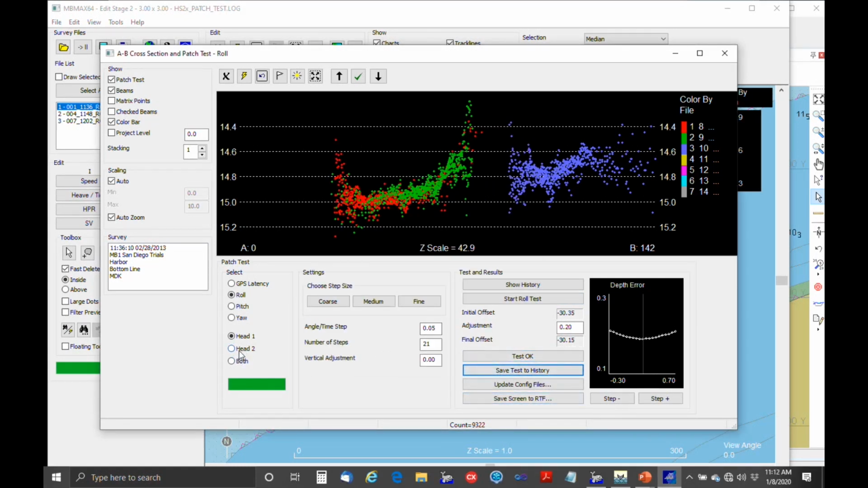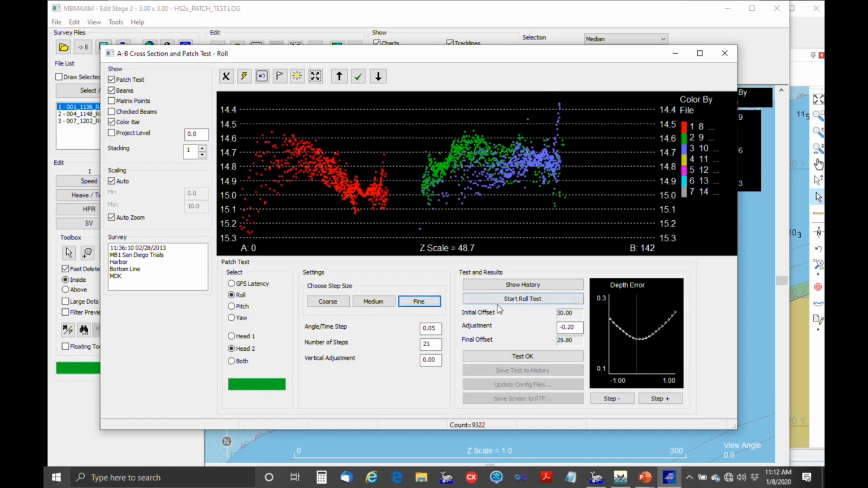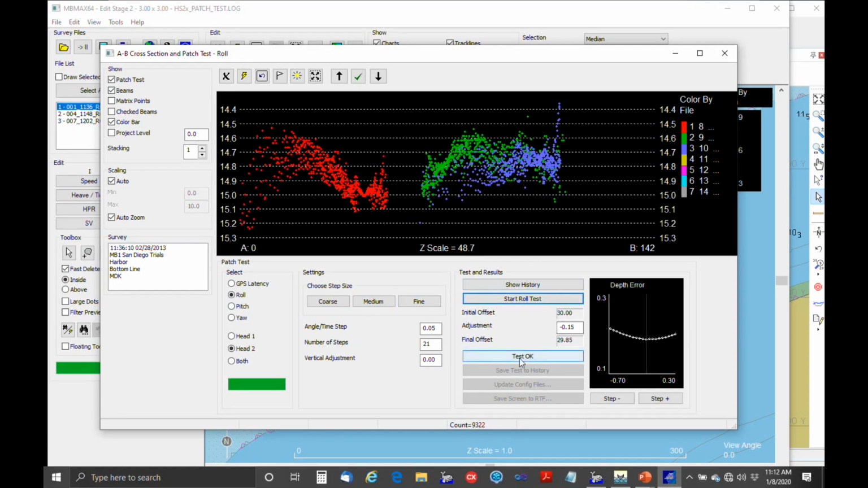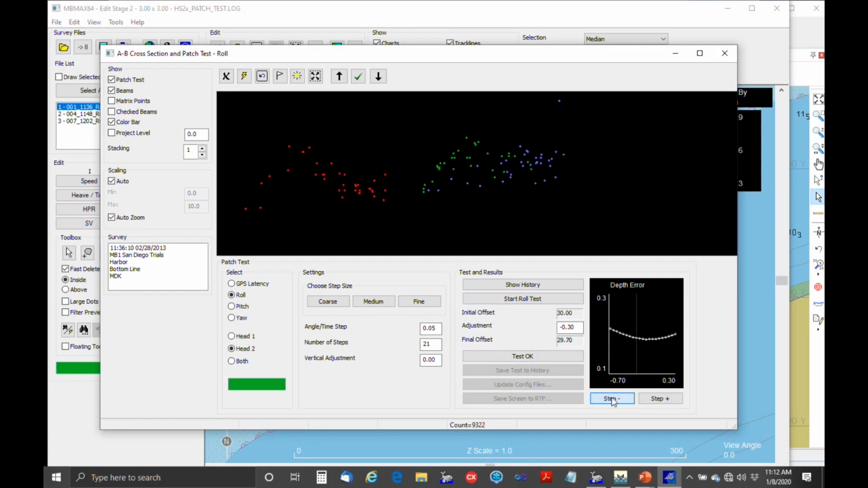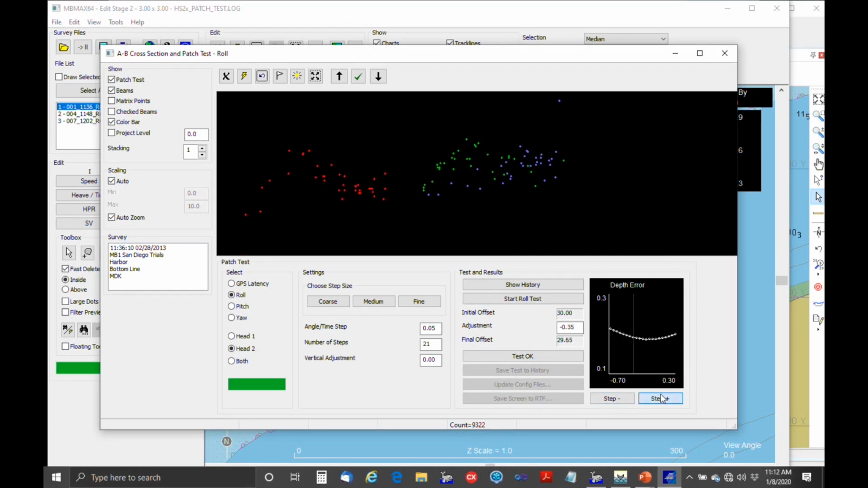Okay, now we're going to select the second head. You can see now we get the different overlap. The second and third lines have overlapping data. So coarse, medium, fine. Okay, so we're just going to say test OK. We might want to look at this a little bit more closely. But we can see that things are getting bad as we make the offset smaller. So we want to go in the other direction.